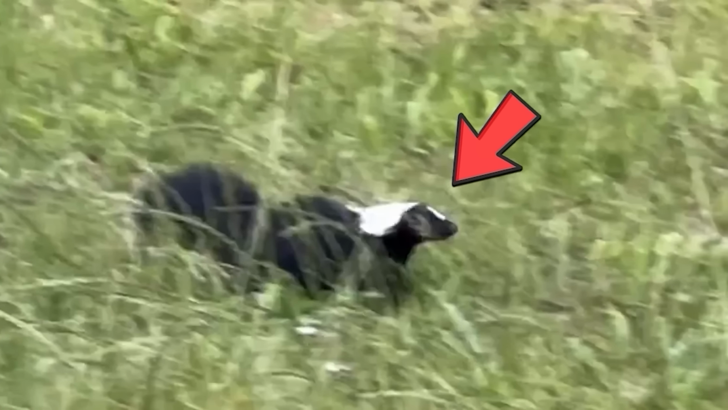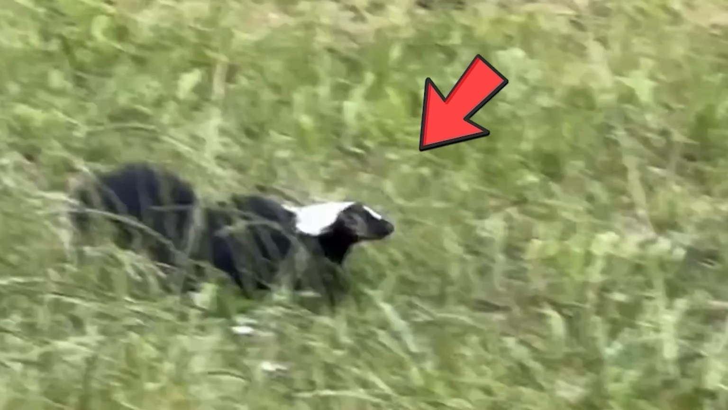Have you ever seen a creature like this before? Do you have any knowledge about this mysterious being? Share your thoughts and experiences in the comments. Let's unravel the mystery together. Is it a skunk or something entirely new?